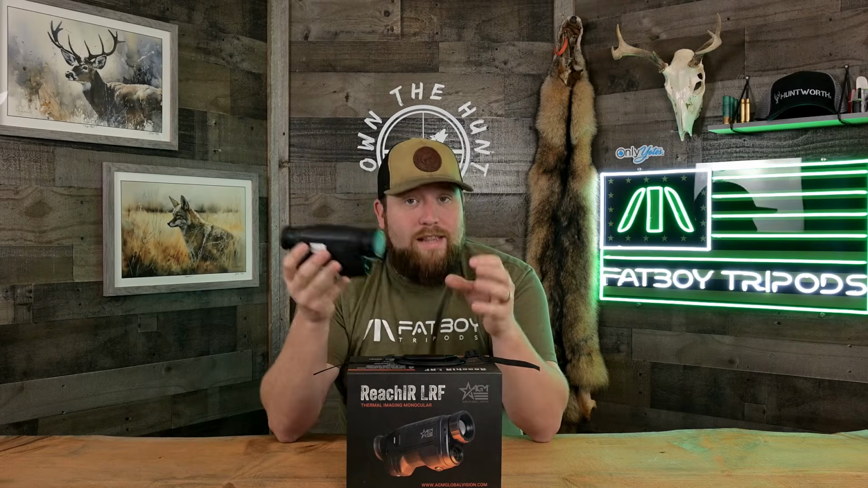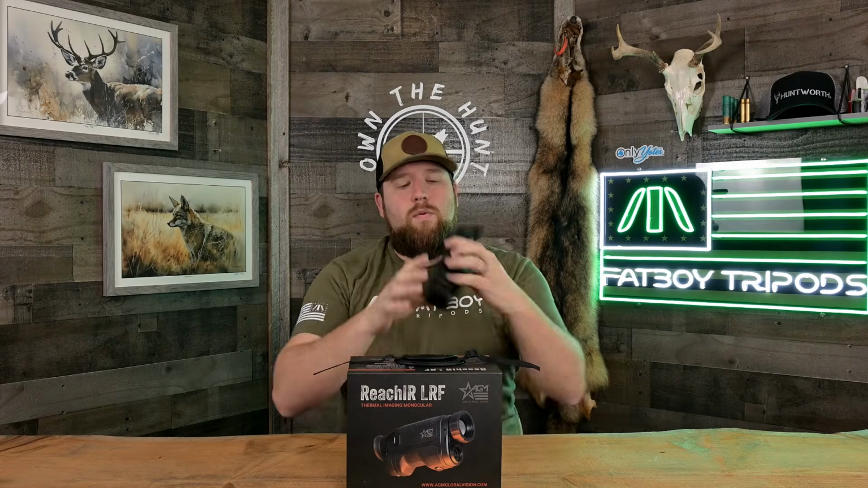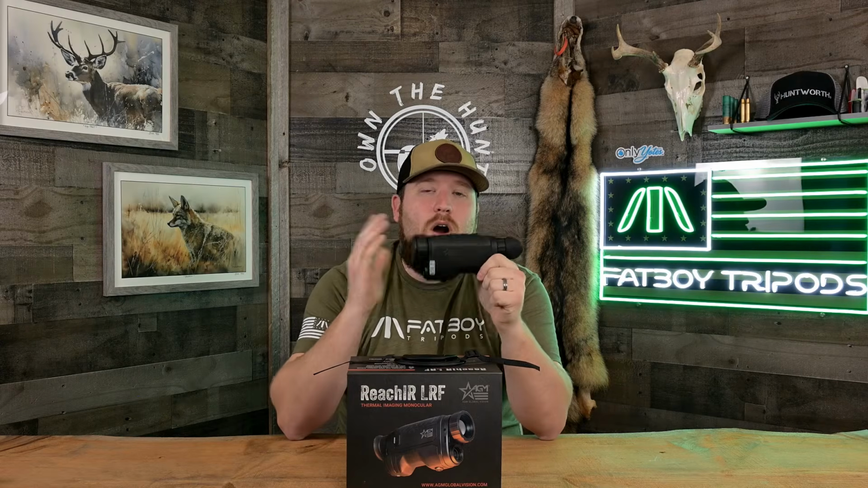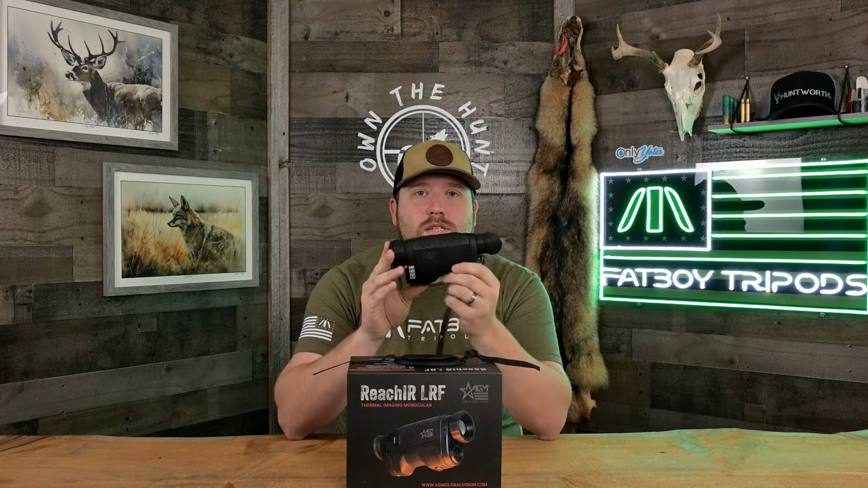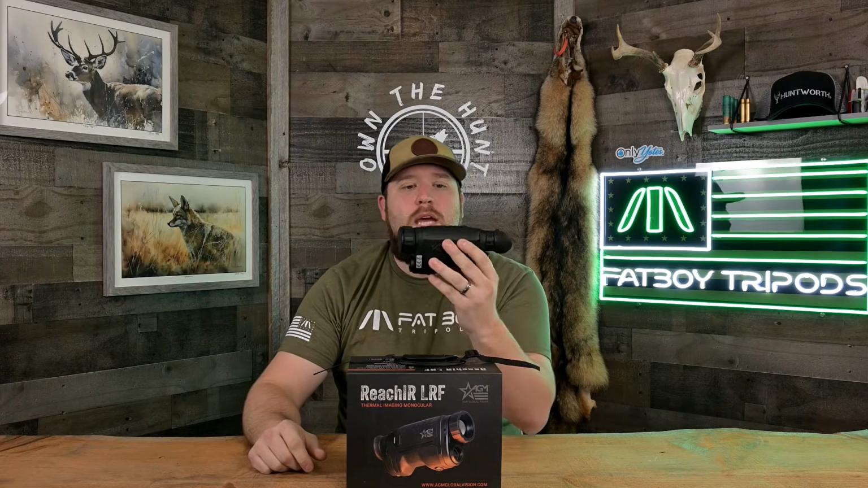Some things I really like about this unit is the automatic screen shut off. So one of the things that I do, as I mentioned, is I'm constantly scanning and then I'll put my unit down. Well, this unit has an automatic, auto sensing positional sensor in it, so it can tell when the unit is this way and it can tell when the unit is this way. And so when the unit is this way, it'll automatically shut off the screen so it's not projecting light up and out and also not draining the battery as fast. That's a really cool feature, and you can turn it on and off in the settings. You do not have to run that feature all the time.